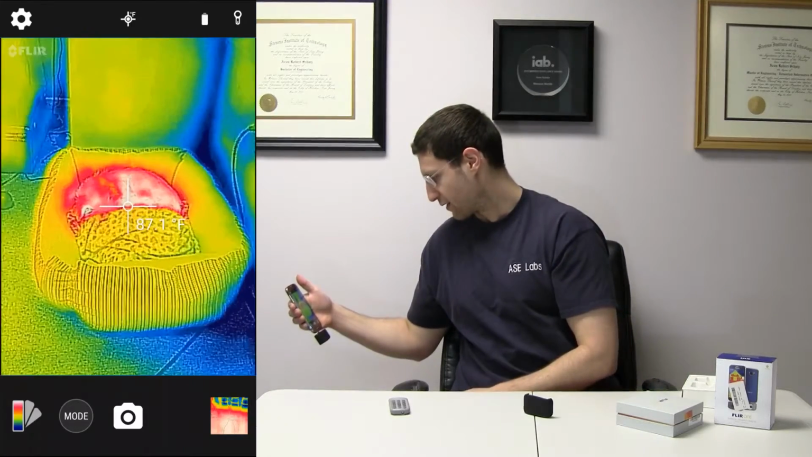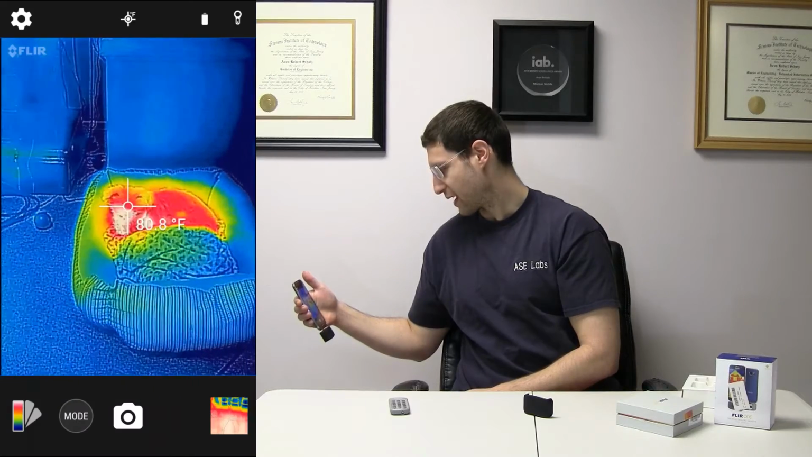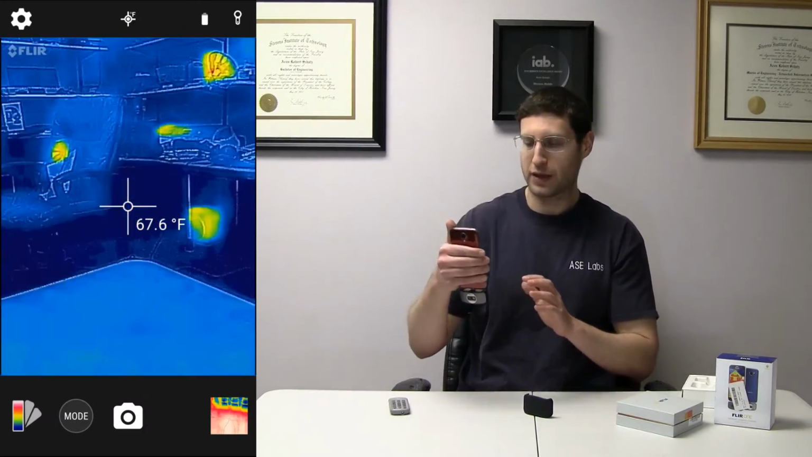And my dog, Coco. Look at her, she's so cute. And that's basically what IR does. And this is the interesting part now I want to show you. You could see edges and stuff on this image.